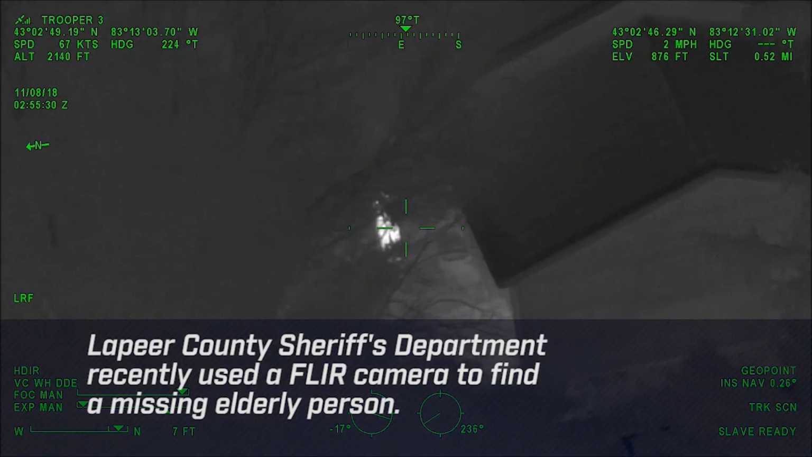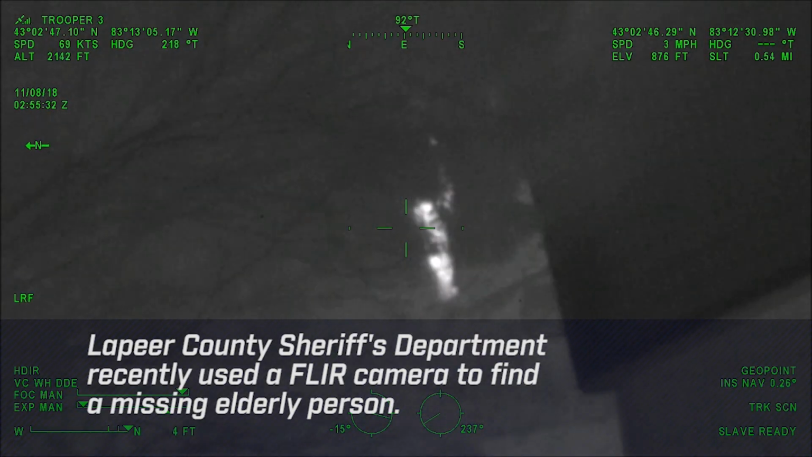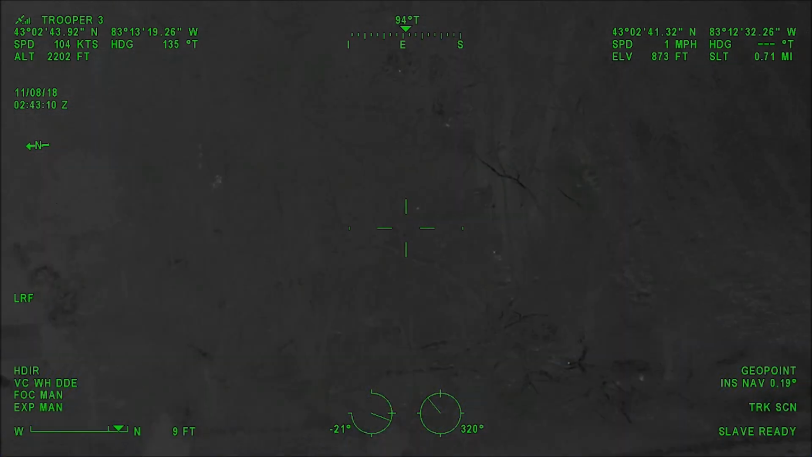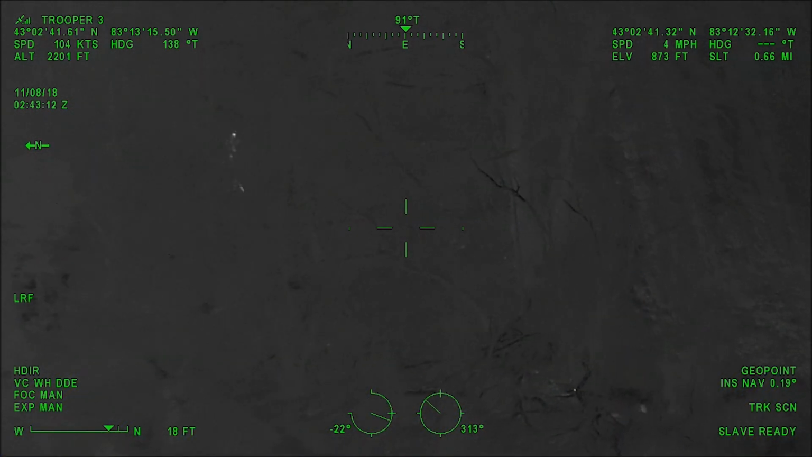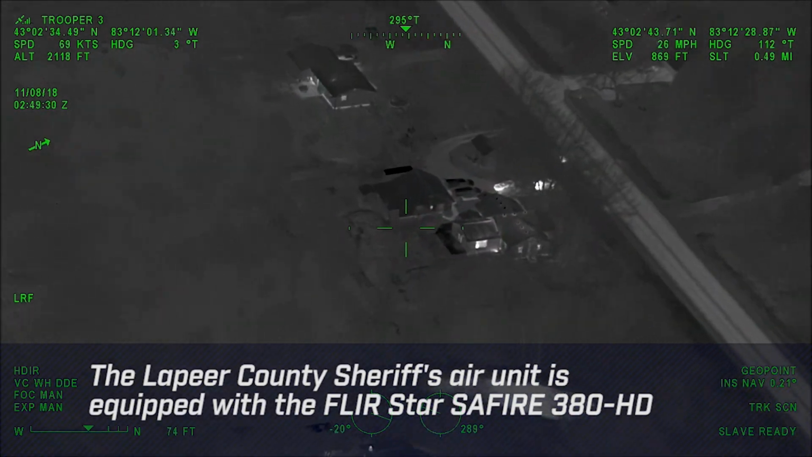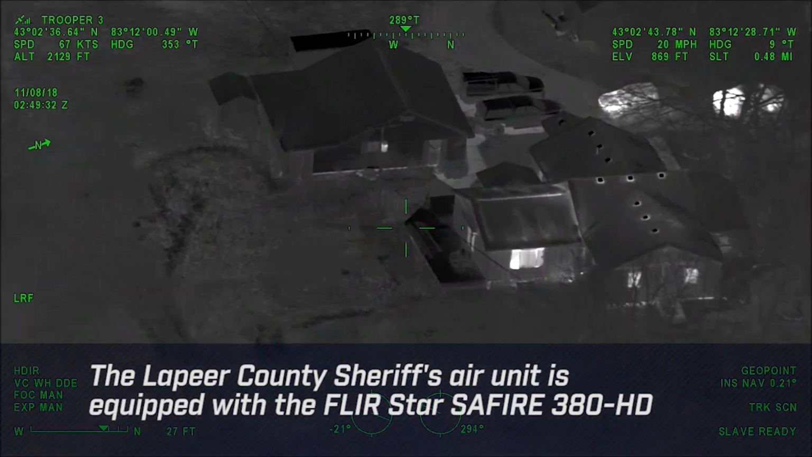Units in the field, 4438 has found the missing elderly female. Once again, she has been found. 4439, just to confirm right now, just K937 is out on foot. All the other units are in their cars.